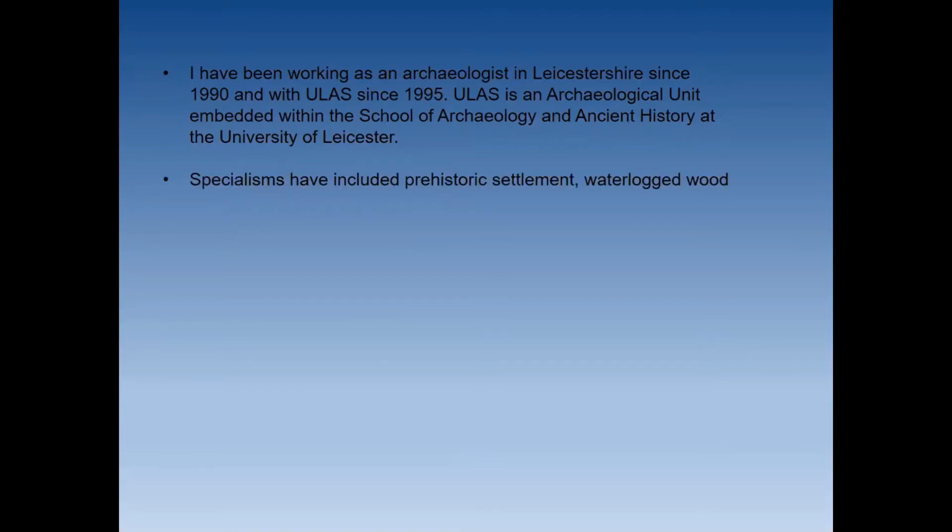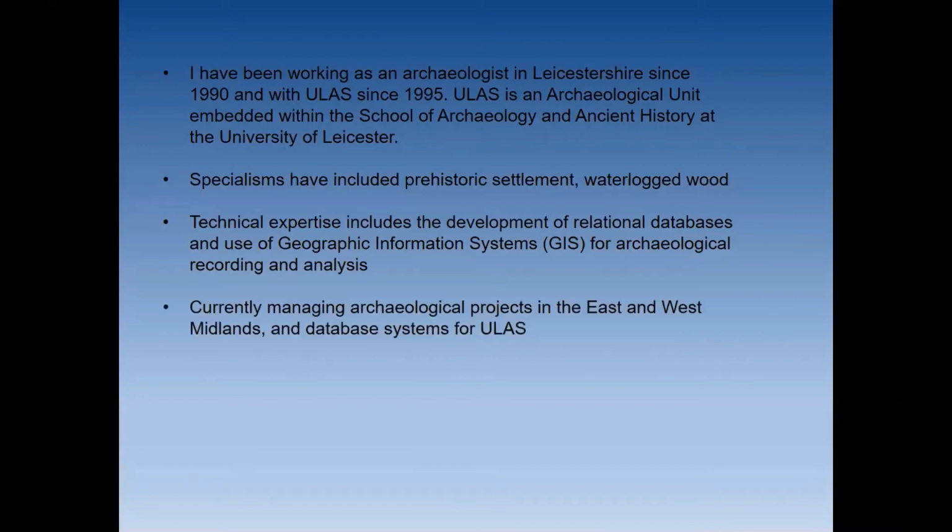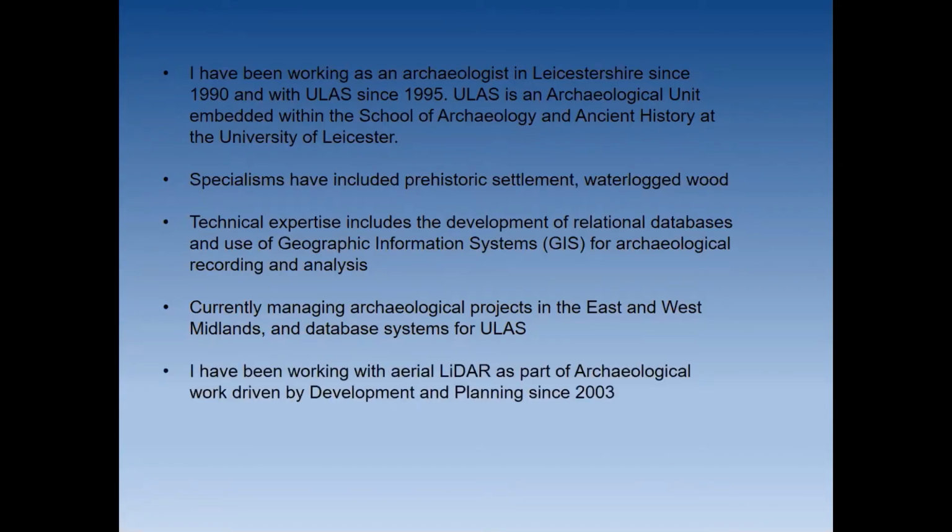My specialisms have included prehistoric settlement and waterlogged wood, and I spend more time these days doing technical stuff. I've been developing relational databases and using GIS for archaeological recording and analysis. And I'm currently managing a number of archaeological projects for ULAS in the East and West Midlands and running database systems for ULAS.